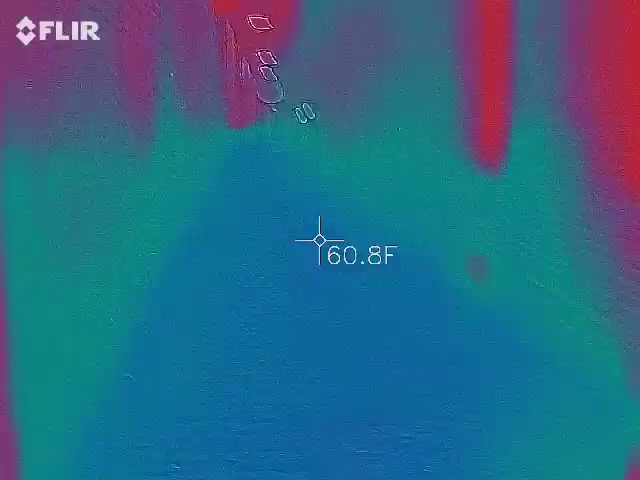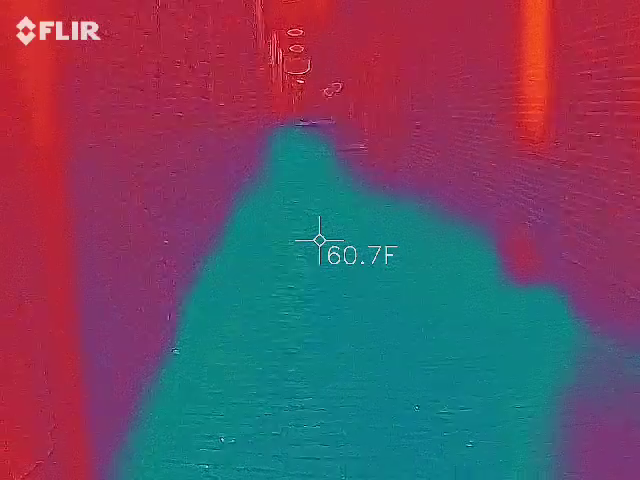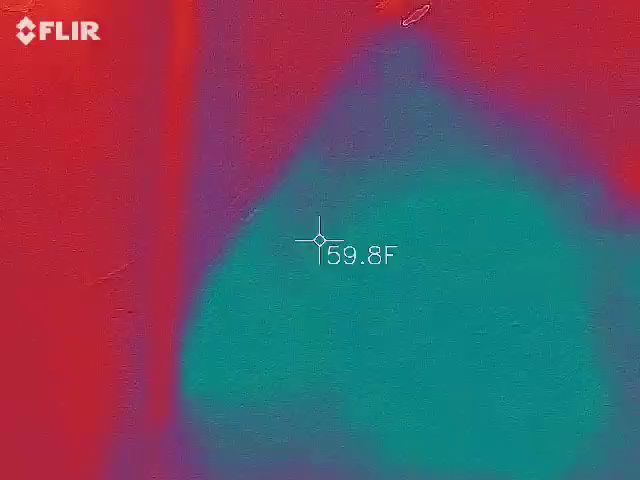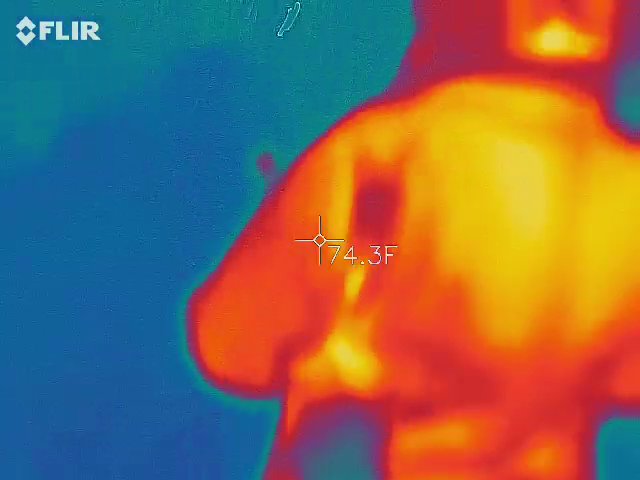There you go. Well, that's not sketchy looking at all. That's where we're going. My brain just goes to some dude probably having a fight down here. Fight down the alley.